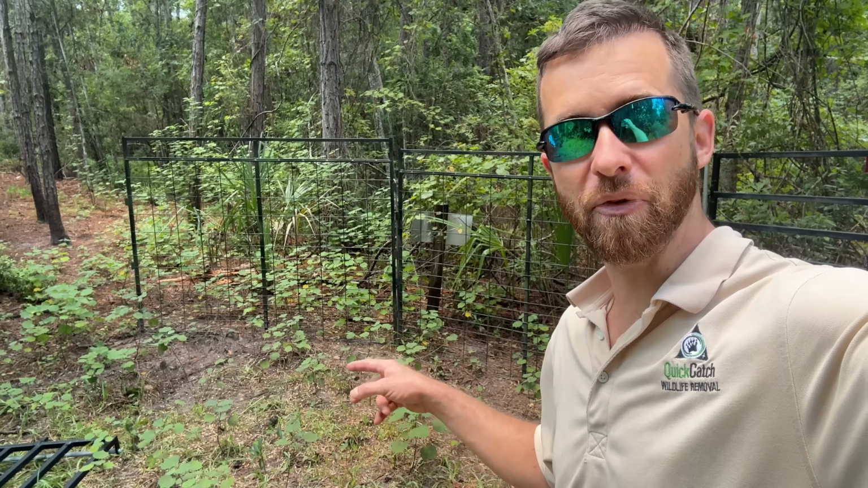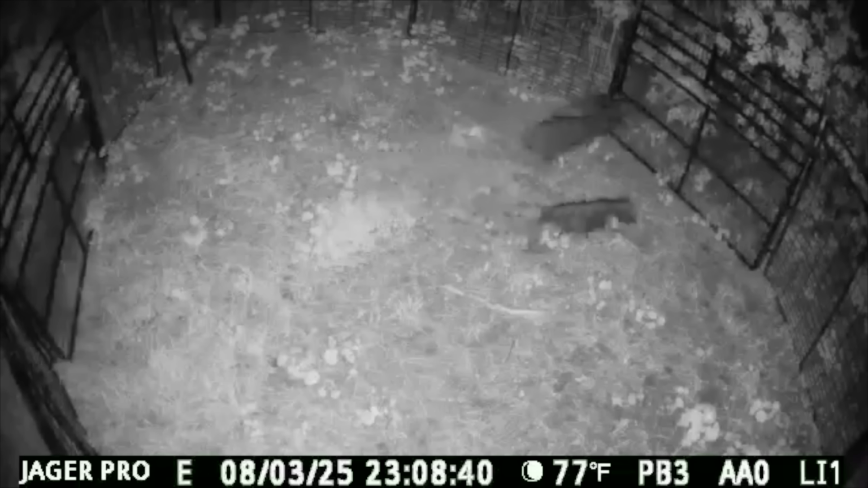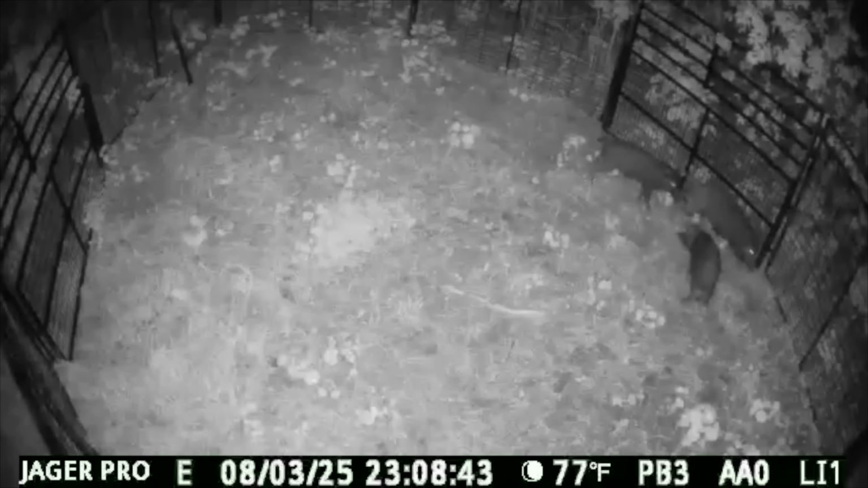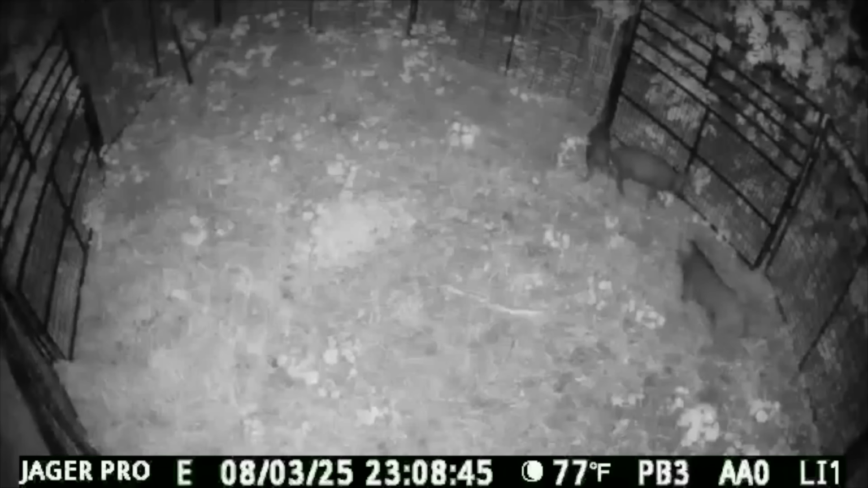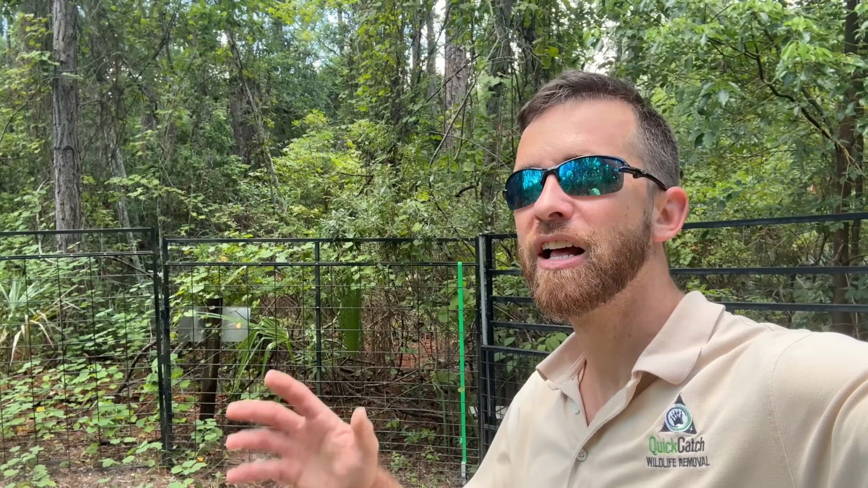So we did end up catching the last 2, not only 2, but 3. A third one showed up. We're breaking down this trap and we're setting in a spot that is loaded with hogs. I think I might break my record with this next setup. My record is 29 hogs at one time. Make sure to stay tuned for a future video because we got a spot that's loaded.